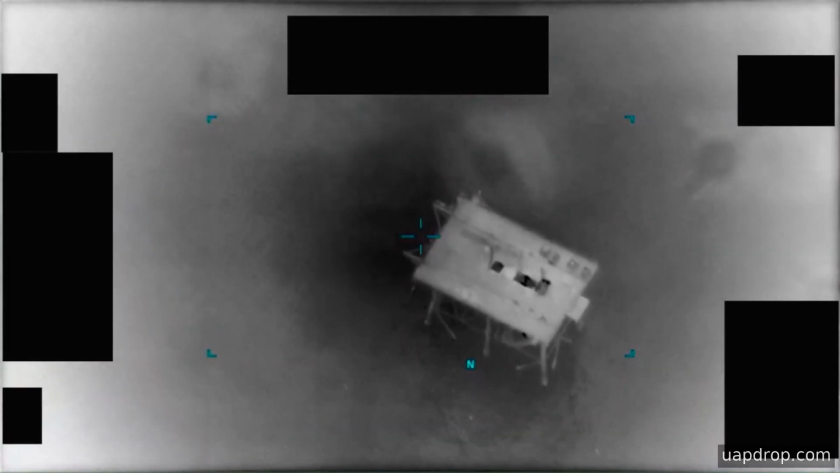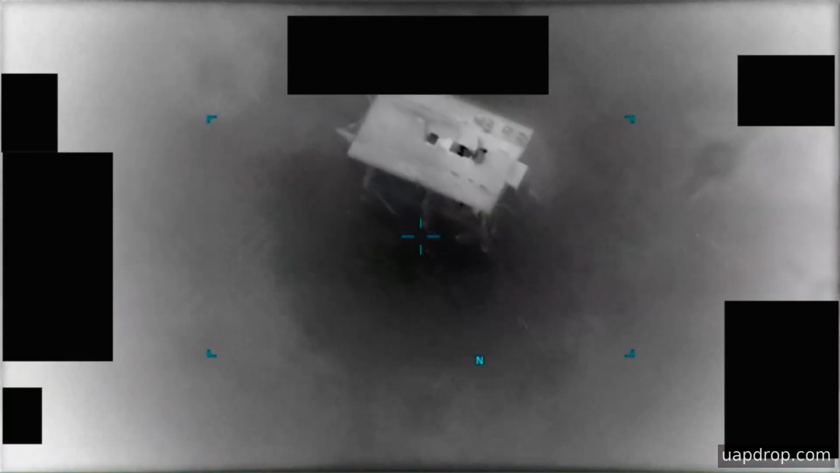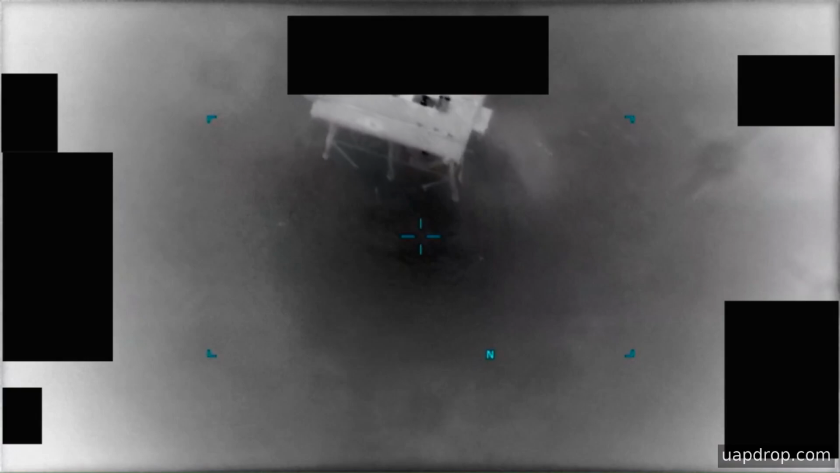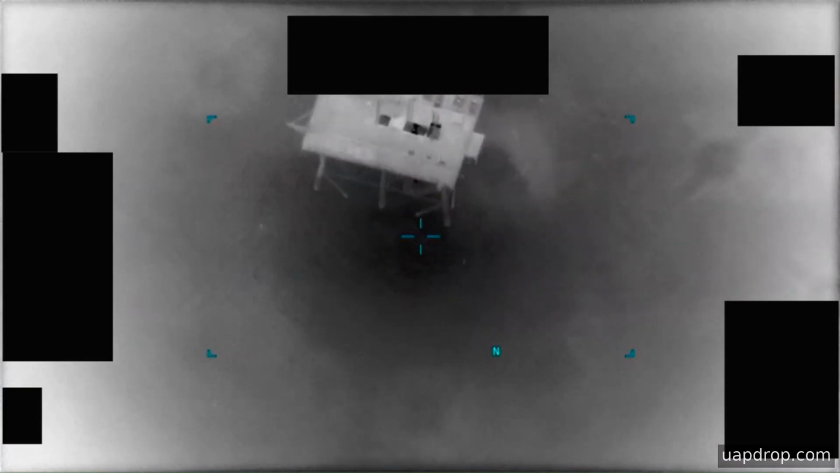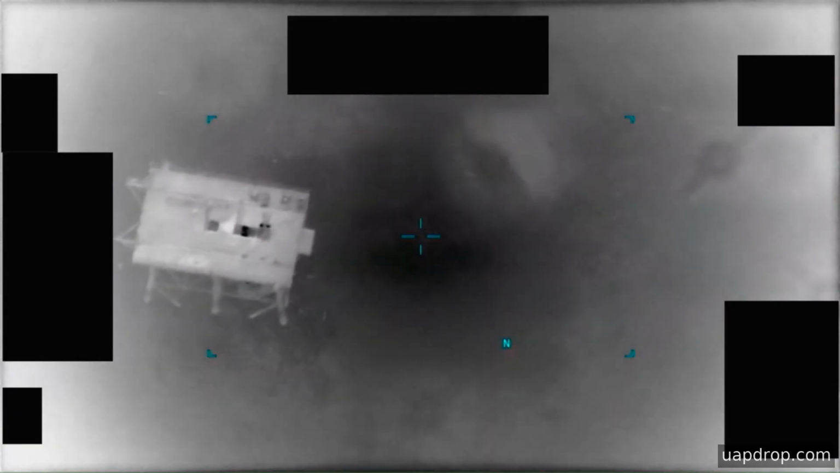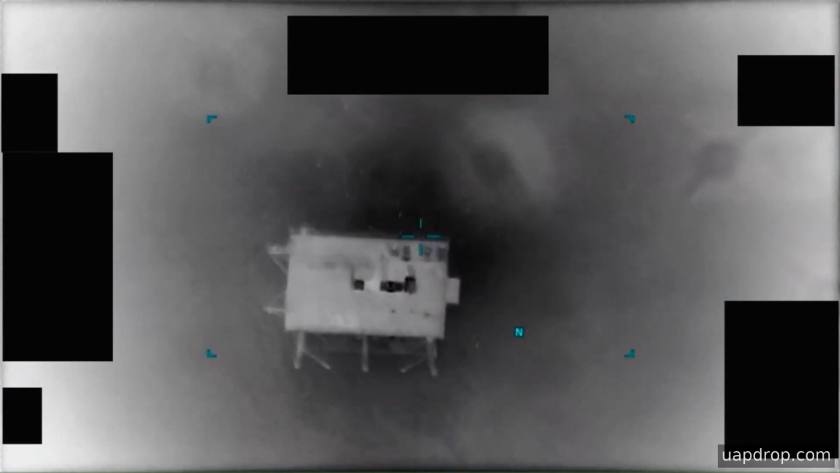Arrow assessed that the imagery is likely derived from an infrared sensor aboard a United States military platform operating in the Central Command Area of Responsibility in 2020, and notes that many of the associated materials do not have a substantiated chain of custody. The recording runs for just under 5 minutes, and for most of that time, no discernible activity appears in the frame.